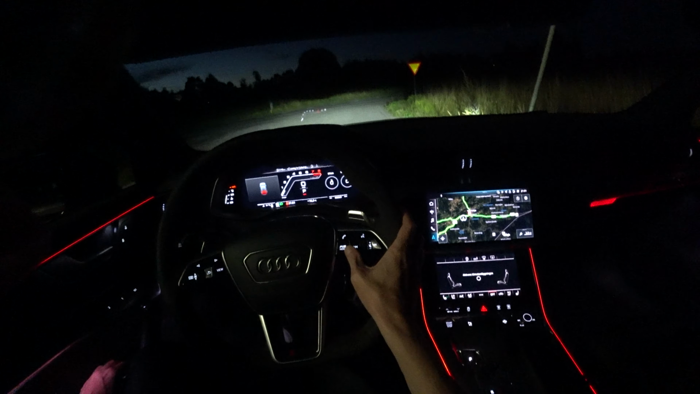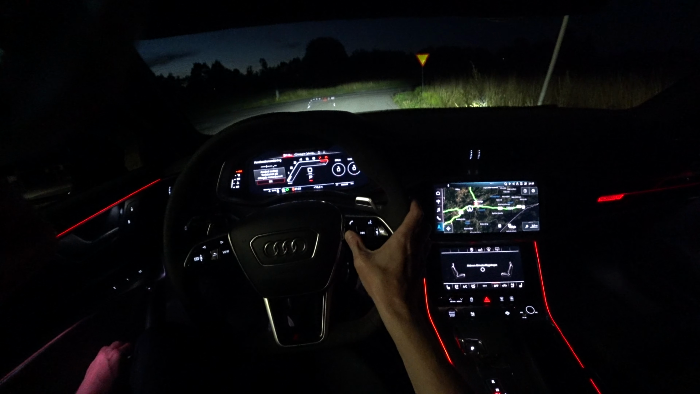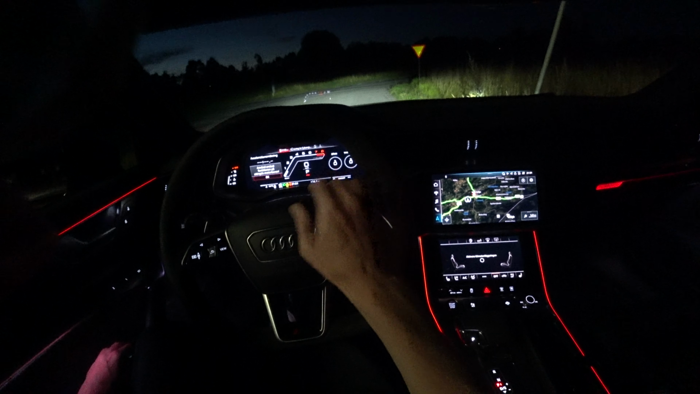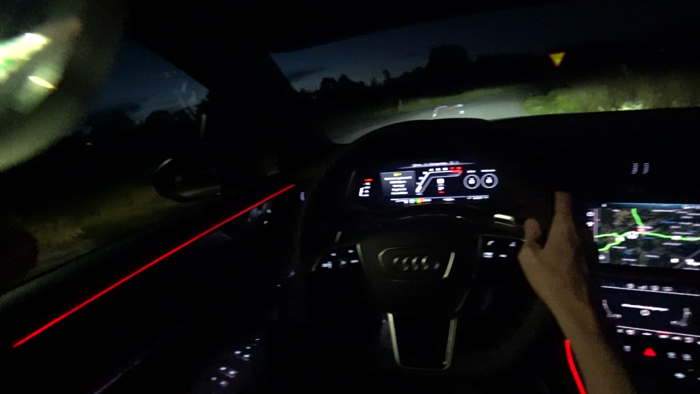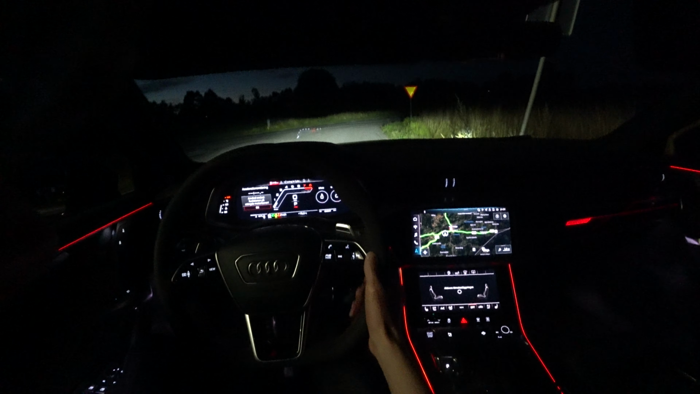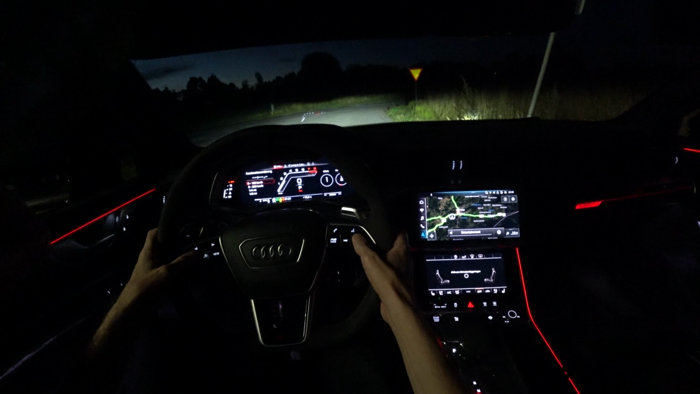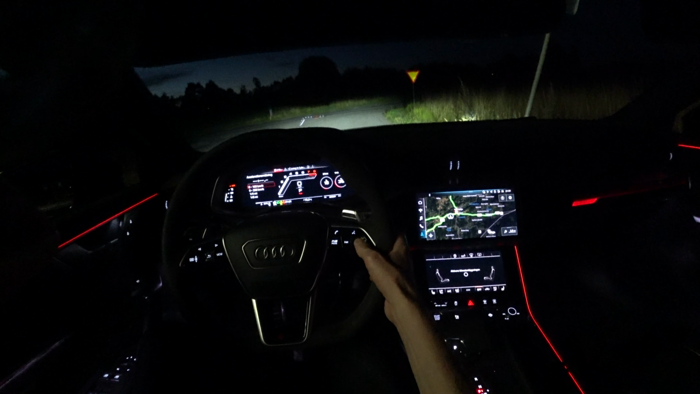Yes, much sportier. RS2. Let's close this, and go for a spin.